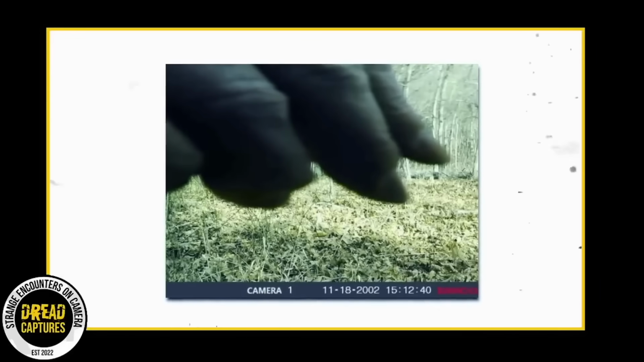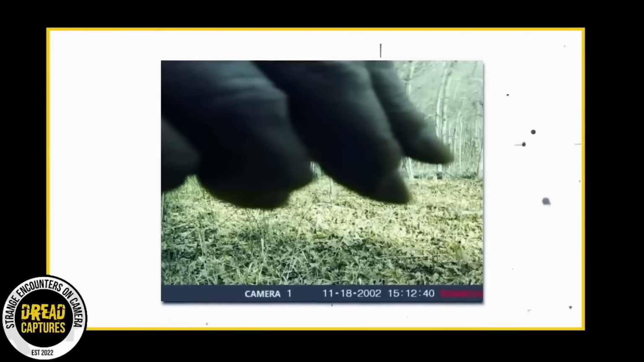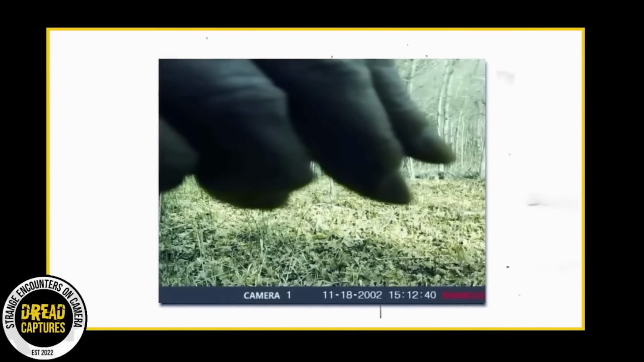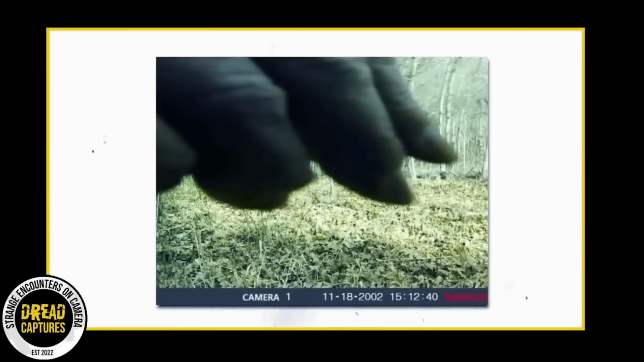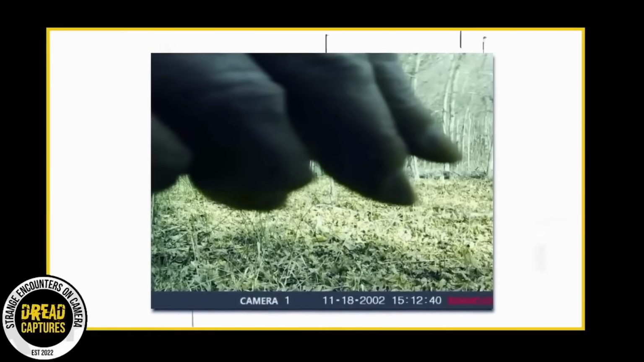I was scrolling the comments, and if it's not the hand of Bigfoot, it seems the next most popular thing is that it's a movie prop or part of a Halloween costume. While this picture has plenty of skeptics, there are believers that this is Bigfoot's hand. Let me know what you guys think this could be.